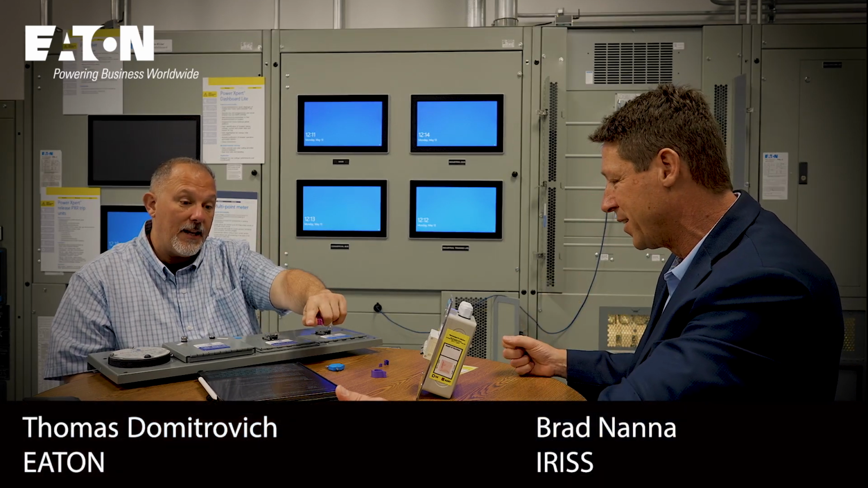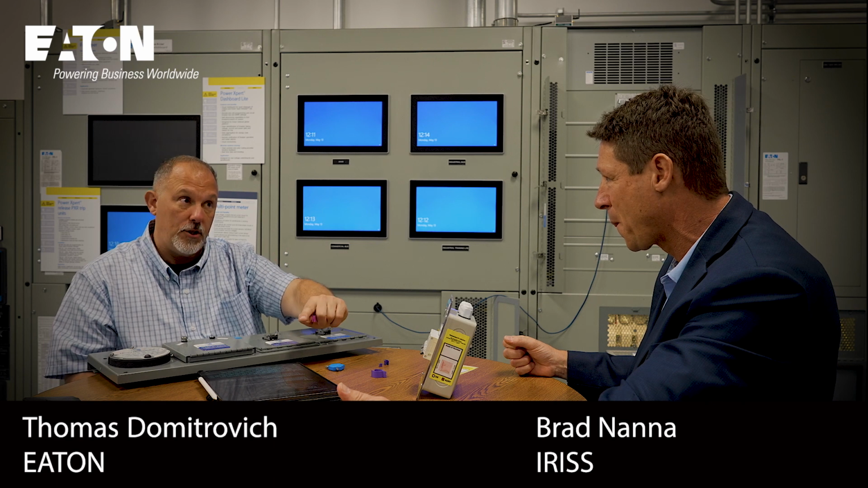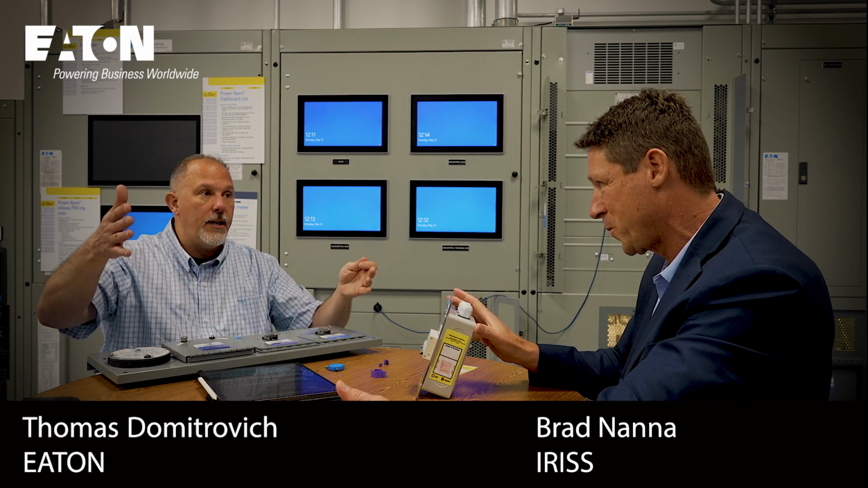So here's the thing. What 70B tells you is that it's not that you have to wait till then. There are other indicators. You may have to pull maintenance sooner. And this could be an indicator. Here's the other indicator. This is an over temperature indicator. I have something that's heating up within the wires or the bus bar, because we have one for the bus bar as well. That goes on to the bus bar.